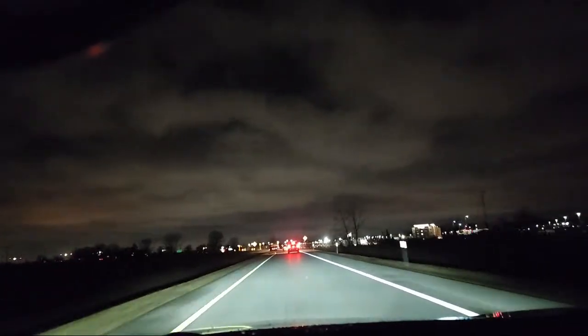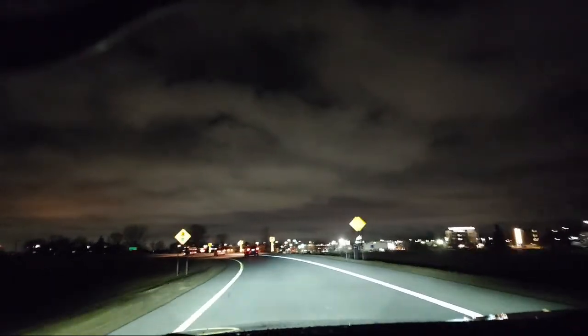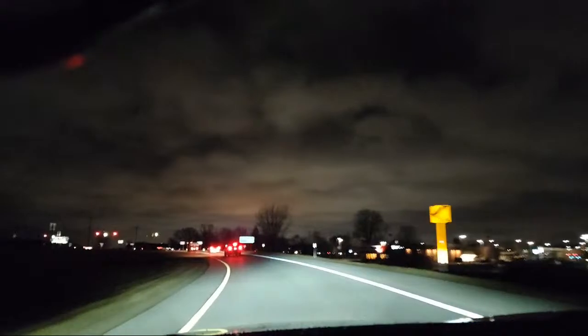Look where you want the car to go. You do lose a little bit of orientation, but you've got to look up. There are 3 vehicles ahead of me. Look up as far as possible.